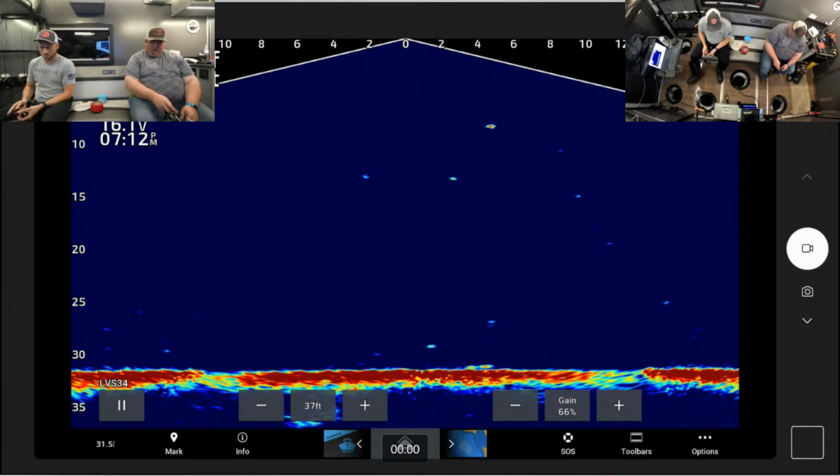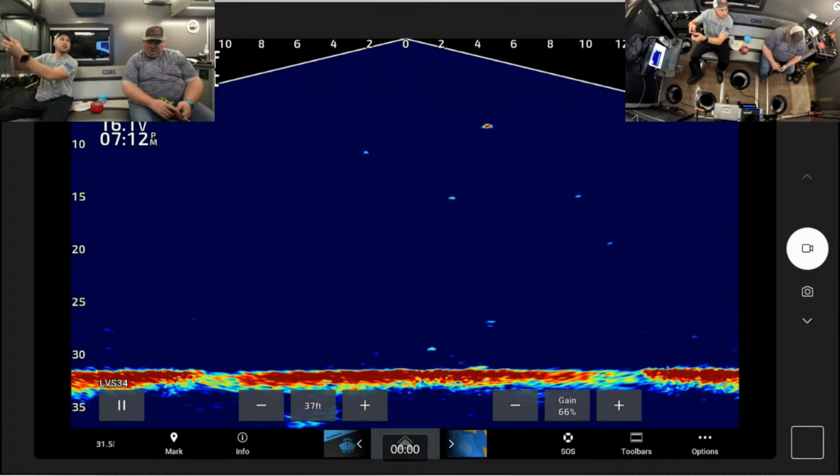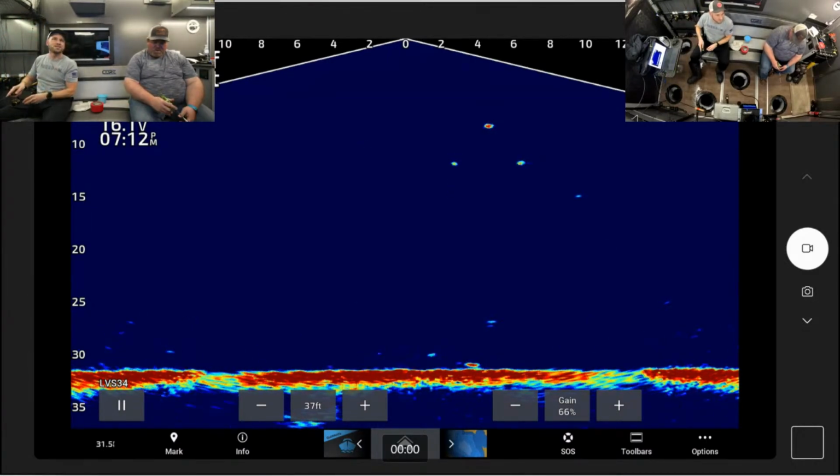Watch. What's coming in up high? Up high. Oh yeah. You see it? Yep. There he is. And this thing is a fresh, glowed up one. Maybe he's going to come for that minnow. He's going for your minnow. Good. That's a red hook minnow. Just a red hook. Oh yeah.